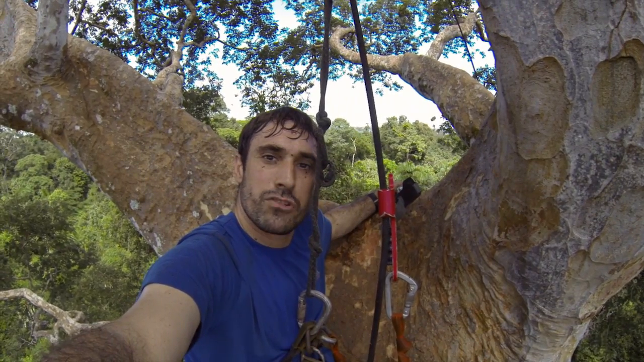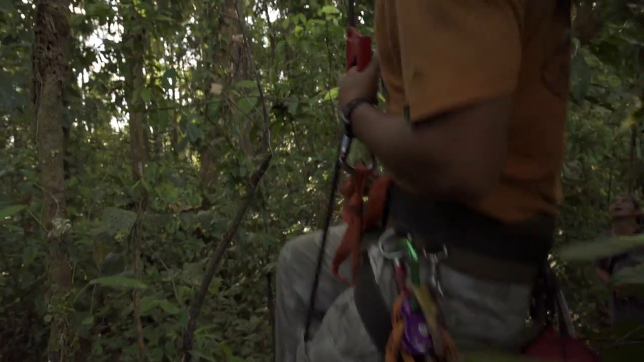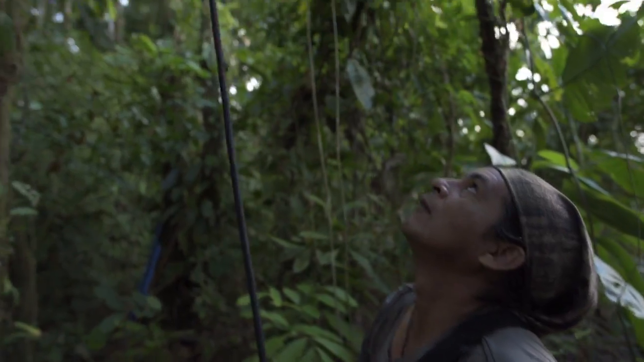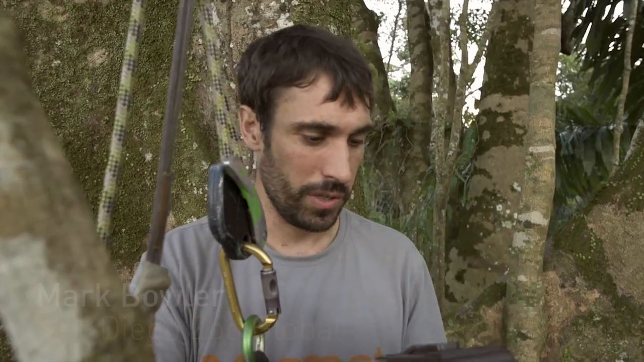This is the start of our camera trapping program in Tambopata National Reserve. We're in Tambopata with Rainforest Expeditions, and we're climbing trees because we're developing new methods for monitoring wildlife populations in the rainforest canopy. These are the camera traps we're using in the trees.